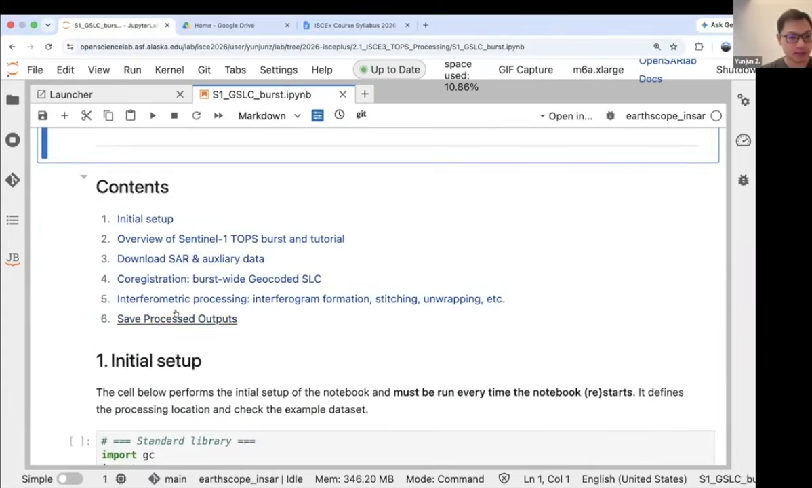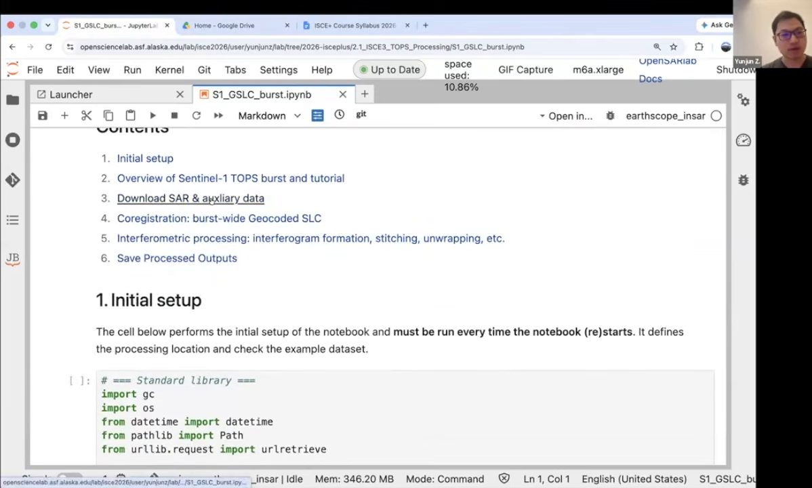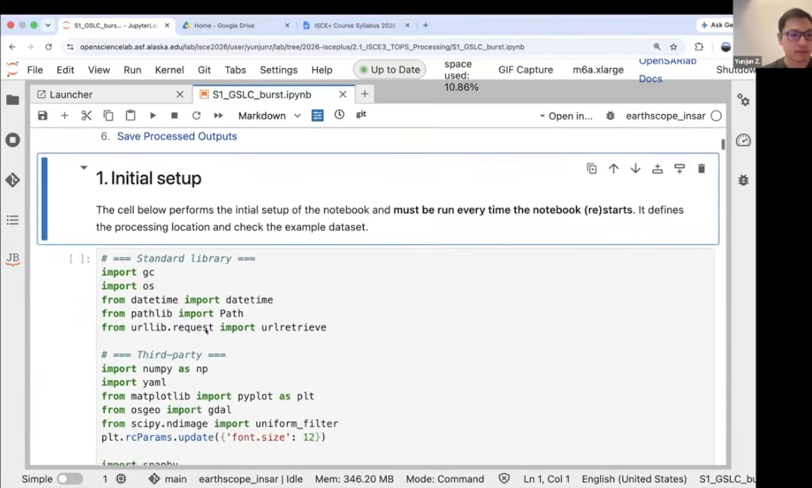So it mainly includes these few steps. And the core ones are just three. First is to download the SAR data, and then co-register them into the geocoded SLC, and then finally generate the interferograms from the geocoded SLC and do the burst stitching and phase unwrapping. And we can save the output into physical files, because everything, especially in section 5, is all done in memory, so we did not write any files to the disk. So it's actually pretty efficient. So let's first start.